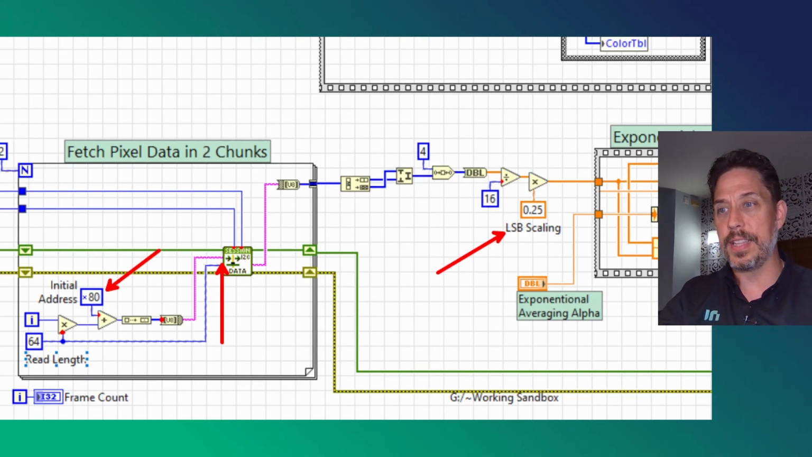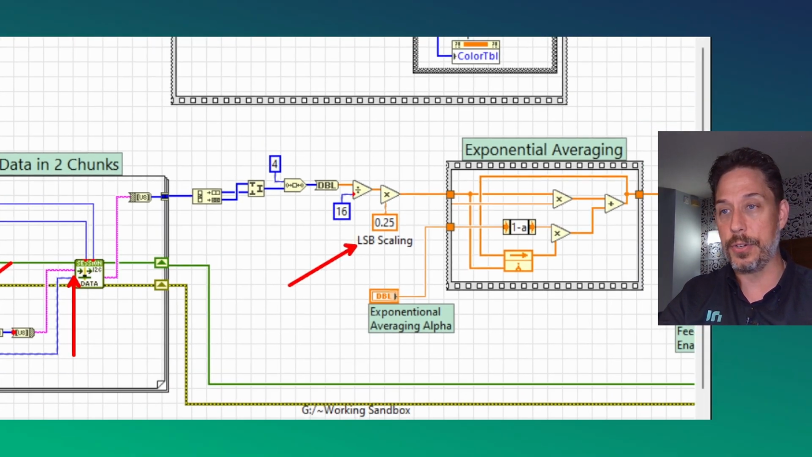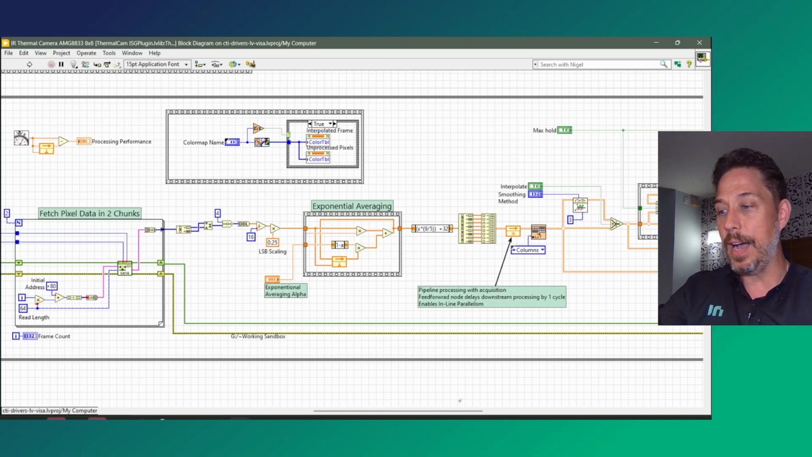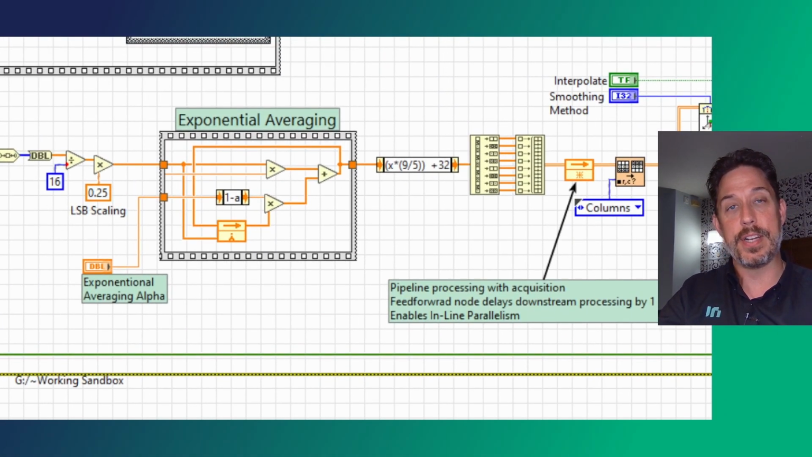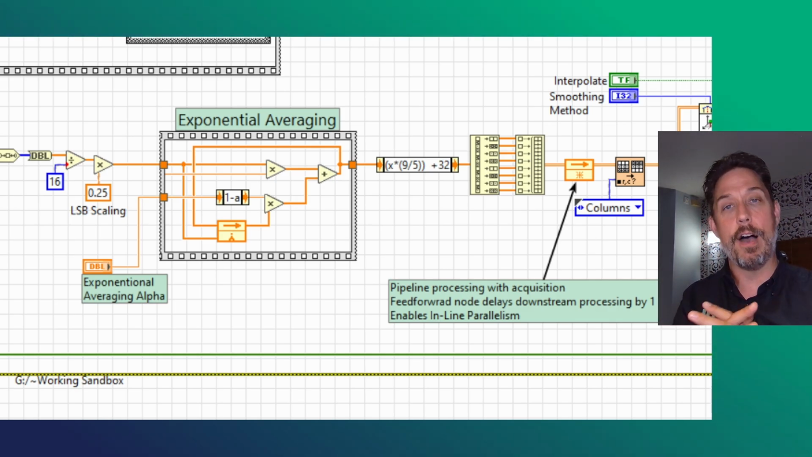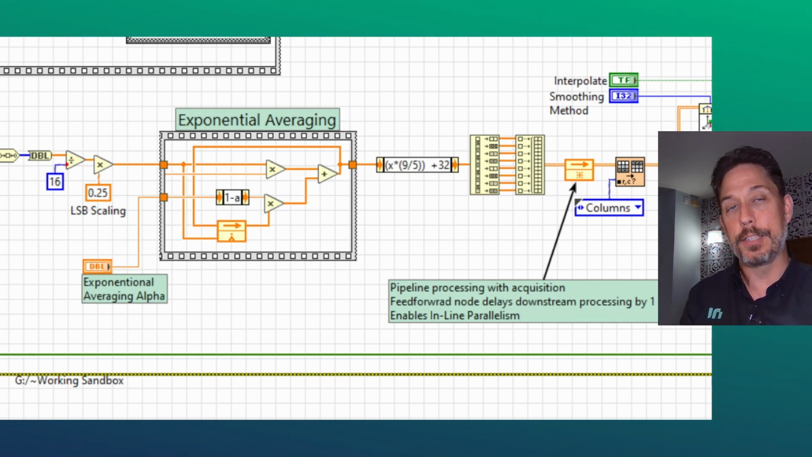I suppose there's one other thing that would be necessary if you're trying to use this sensor at home, is that I found that it was good to do a little bit of averaging. I like to do exponential averaging in a streaming application. It makes it more responsive to short-term changes, and then it has a decay off of that. This is the tactic for doing exponential averaging.